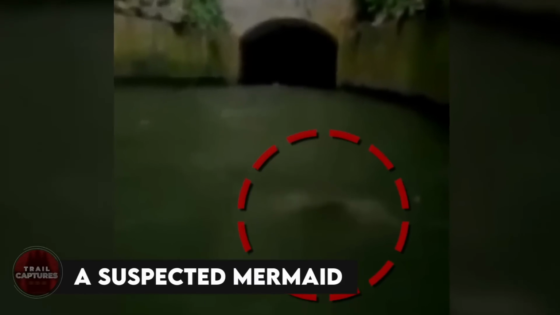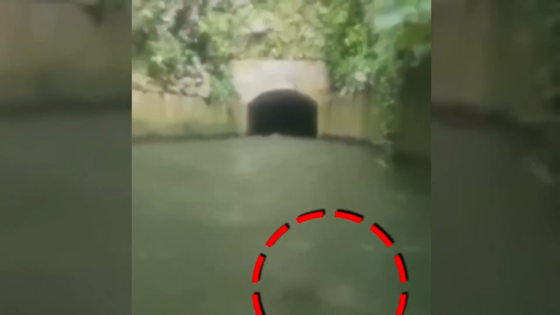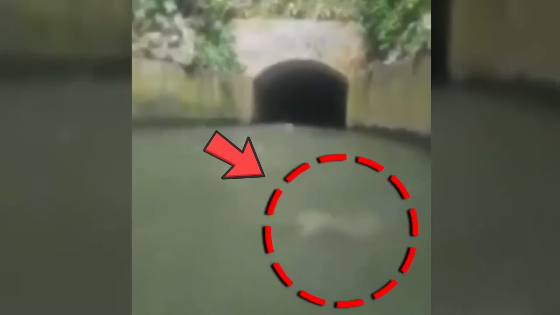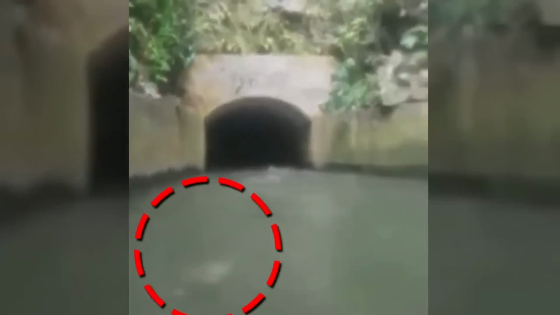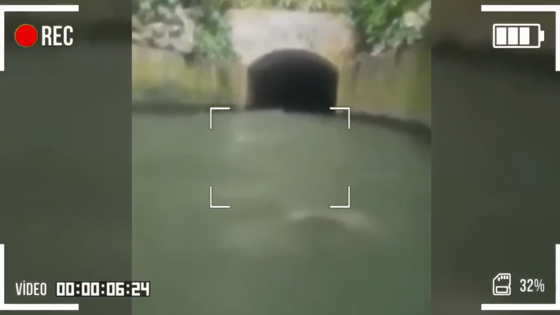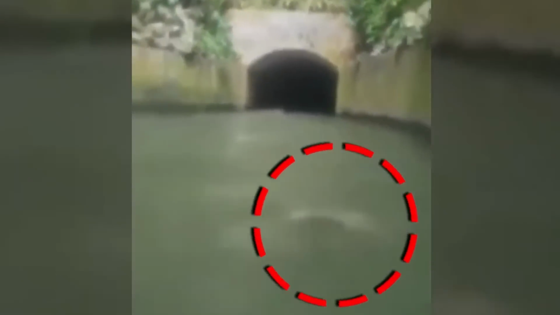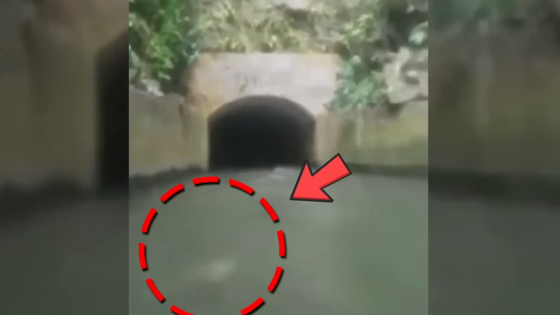A suspected mermaid. I don't know what the man was doing on that raft and going exactly where, but when he turned the camera towards the thing he thought was following him, it definitely gave me creeps. If something like that was following me, I don't know how I'd remain so calm and record it all. But, well, he did, and after watching the clip, many suspected it to be a mermaid or something similar. Even though nothing was confirmed, there's still a slight chance that it might be.